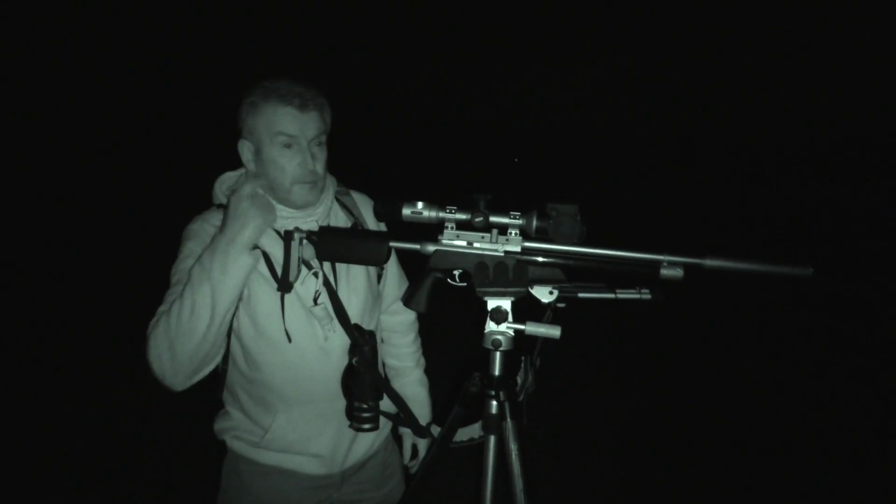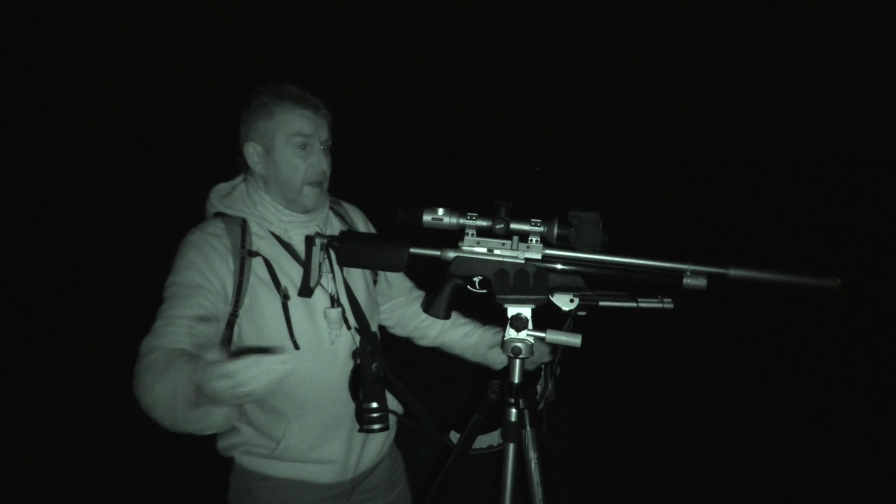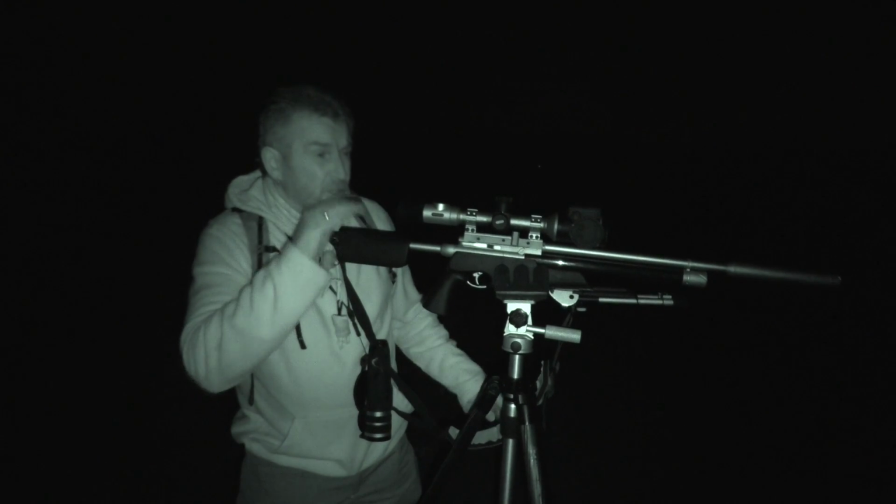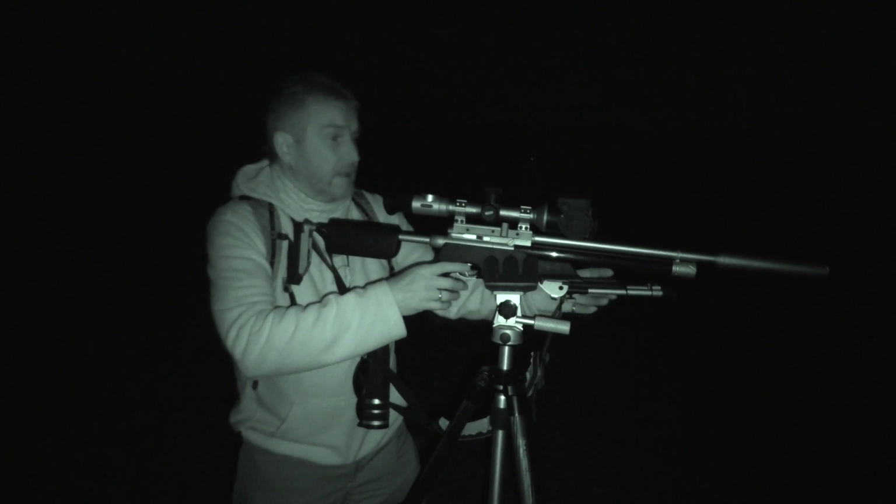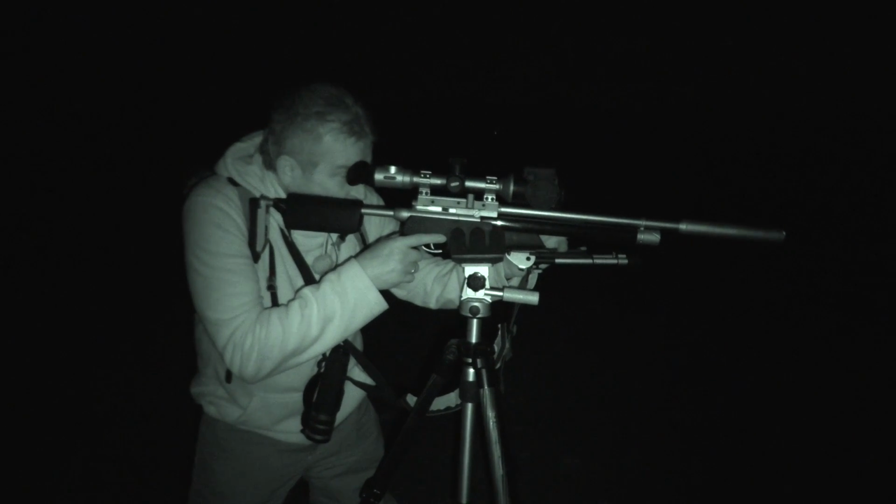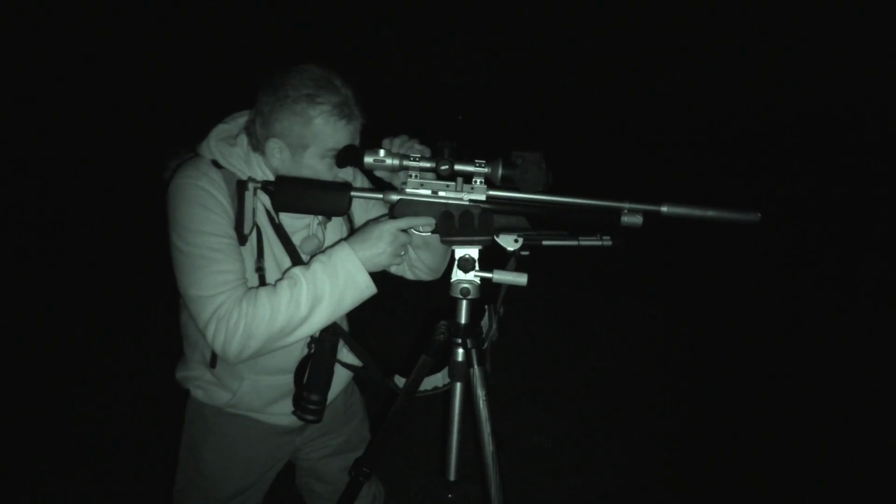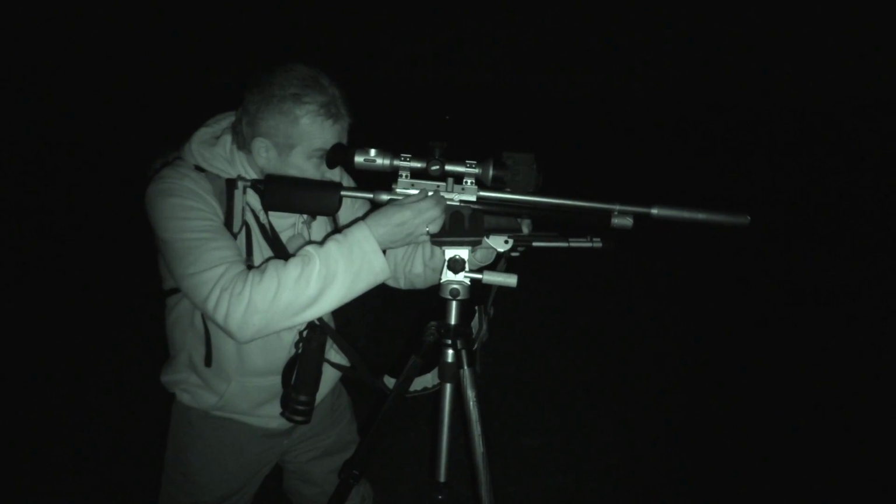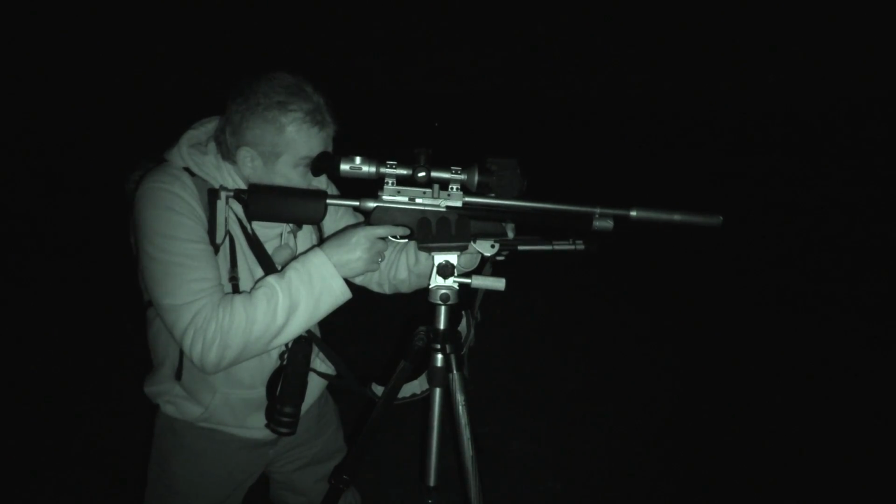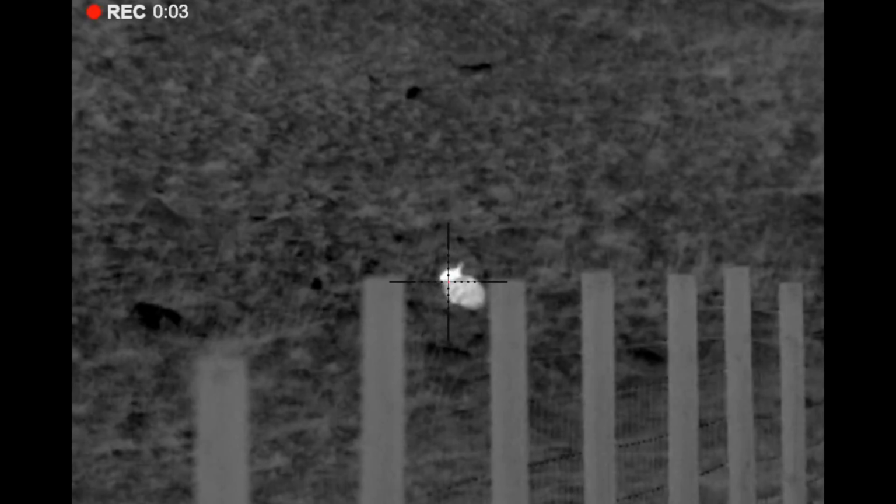Right, we've just come through the gate and we're onto this fence, and hidden from us on the banking there's another rabbit. It's just above the fence line, so it's quite clear, not a problem shot, and I can get that quite easily.